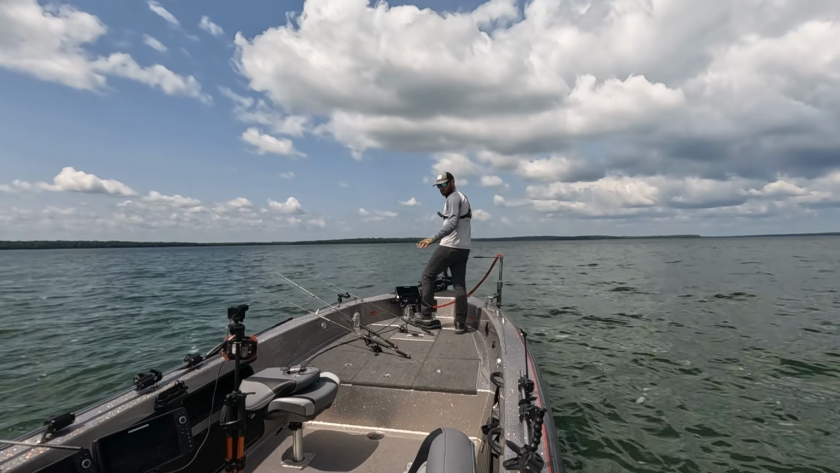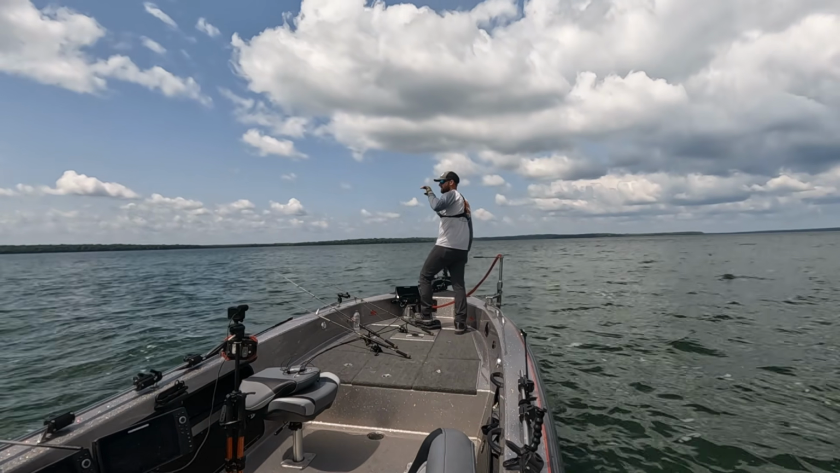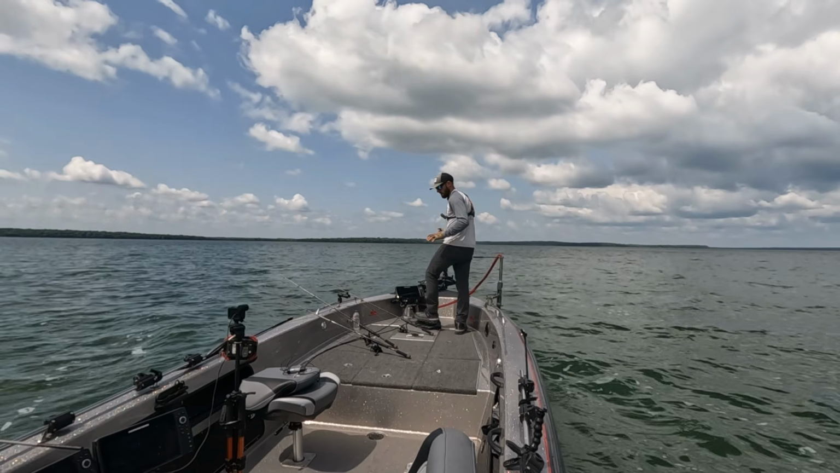So let's pick these rods up, make a little run, and maybe do some fishing down on the south end of the lake and show you guys a little different type of pattern.